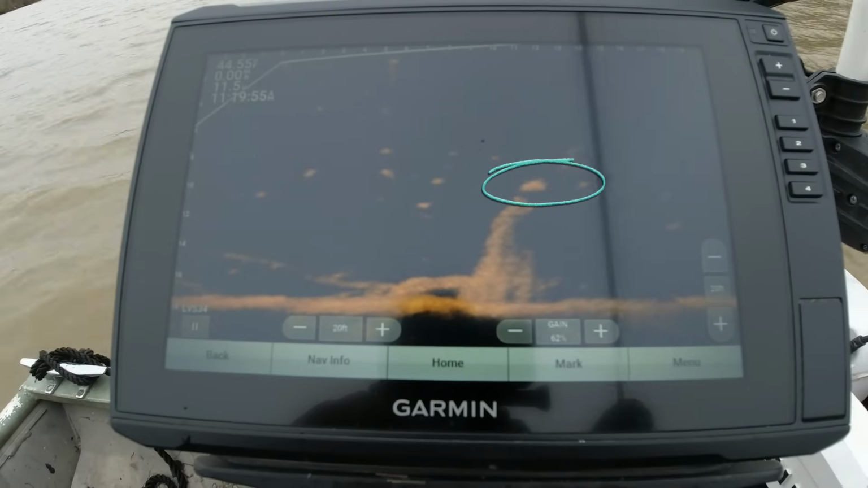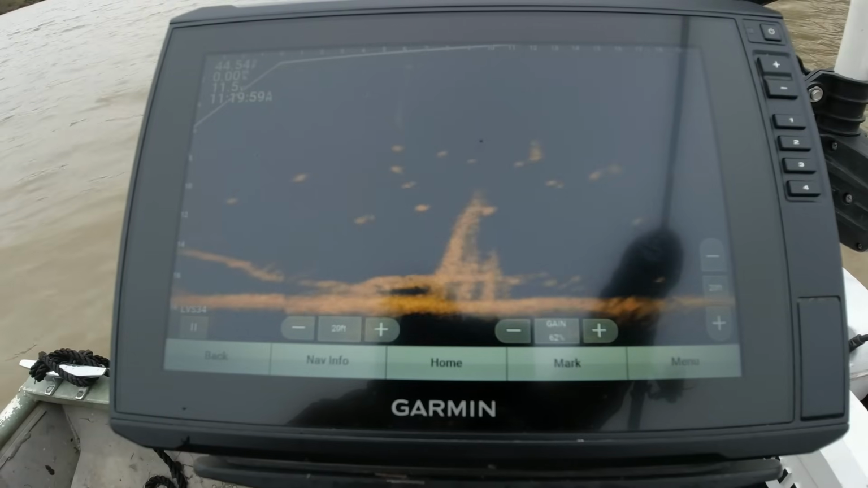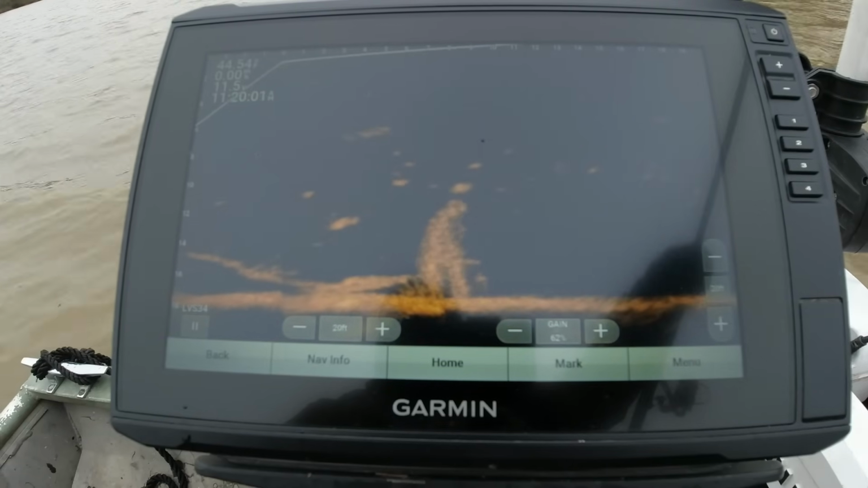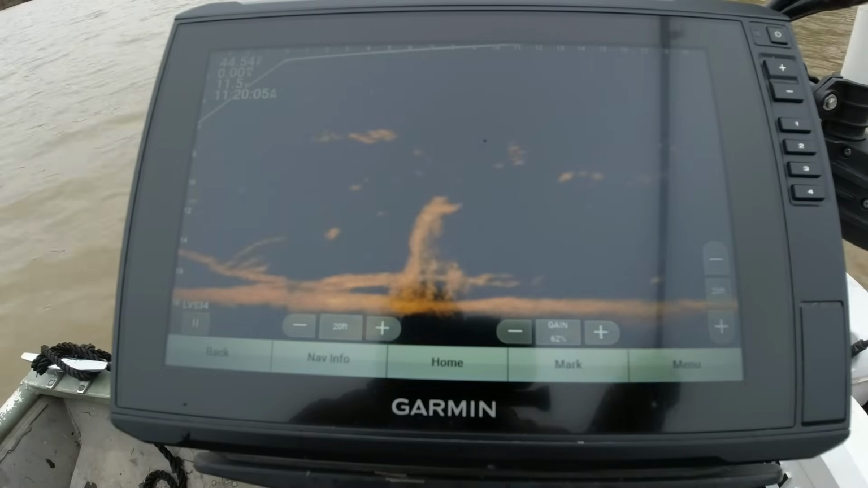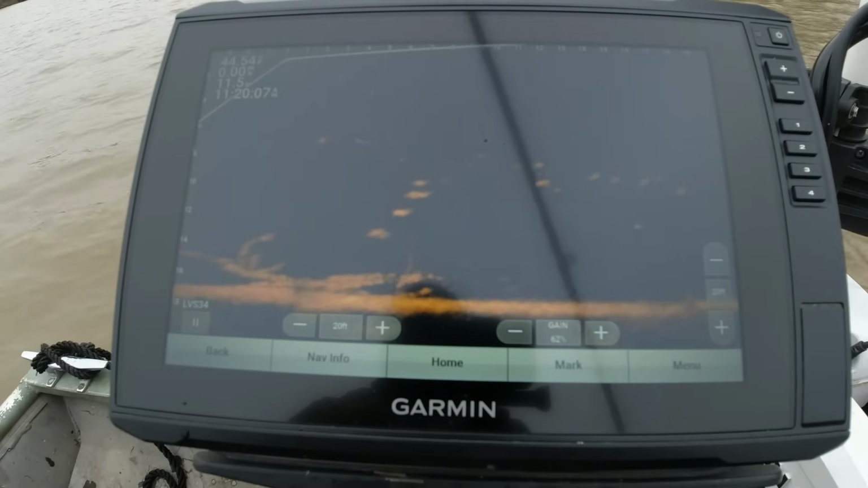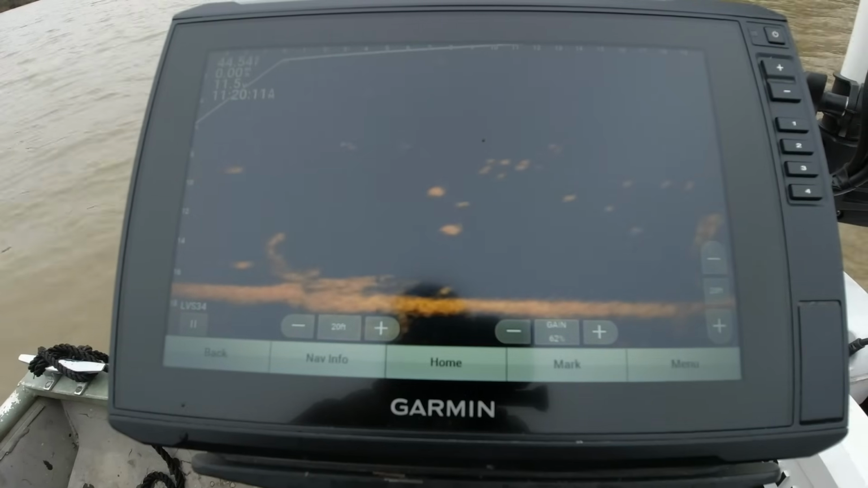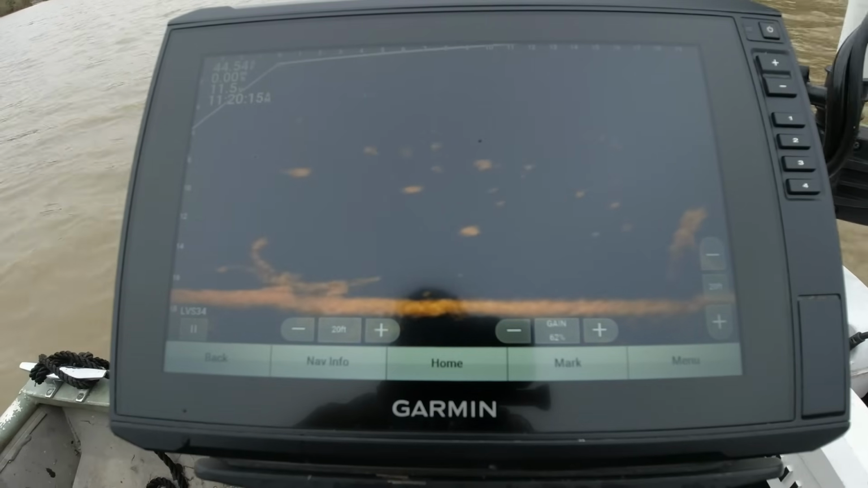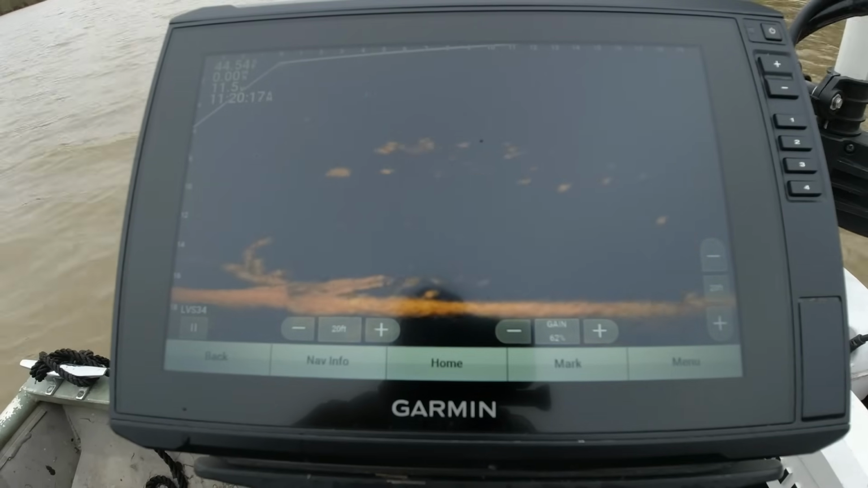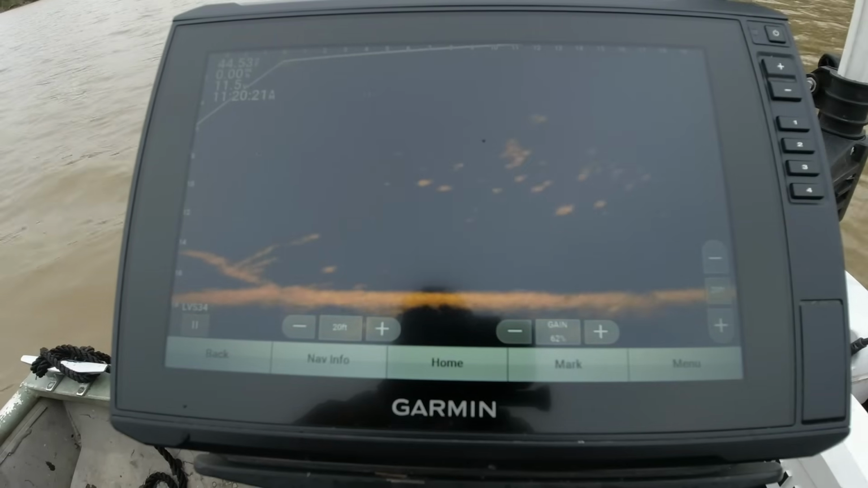Anyway, we getting ready to catch this one right here, y'all. Gonna try to. Uh-oh, nope, look at that, just that quick. Jerker took off. They are not wanting to play right today, y'all. All right. Okay.